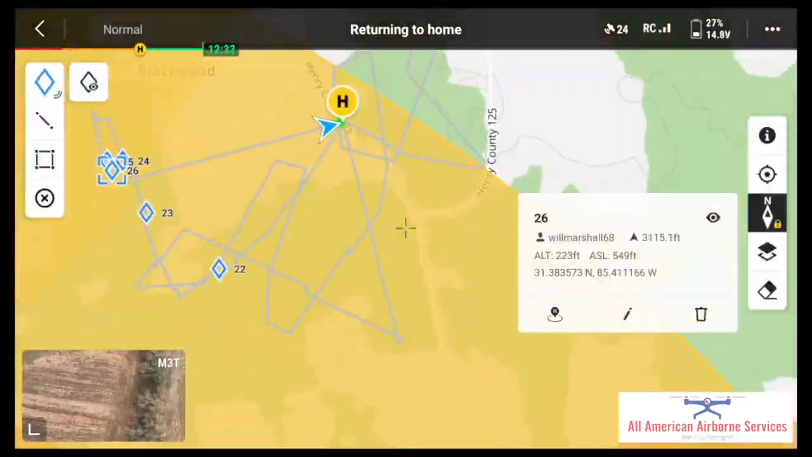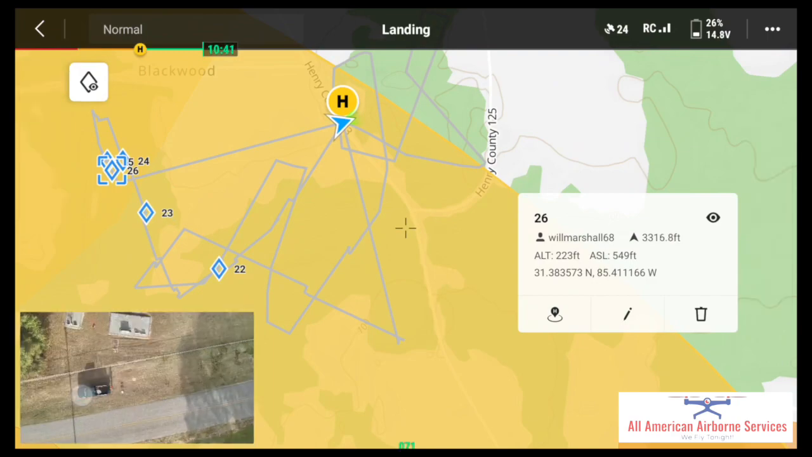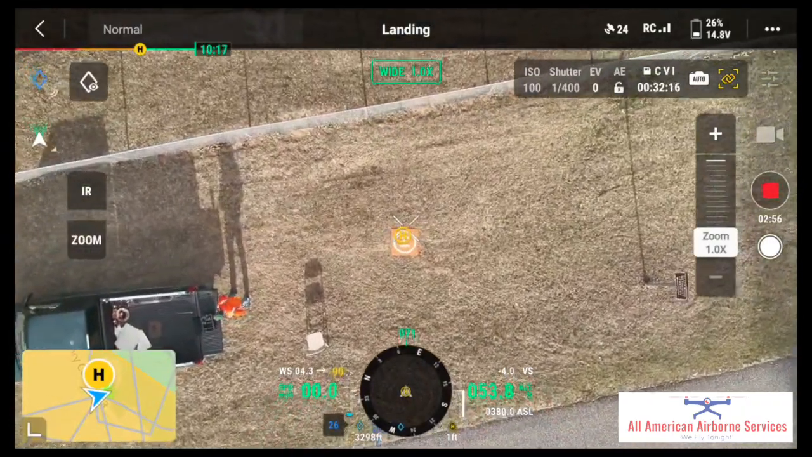Battery here, and it's time to bring her on home and set her down. You can see what we've done there. You can see kind of the hot spots for the does, the hot spots for the bucks. Here we bring her home on flight number 2.